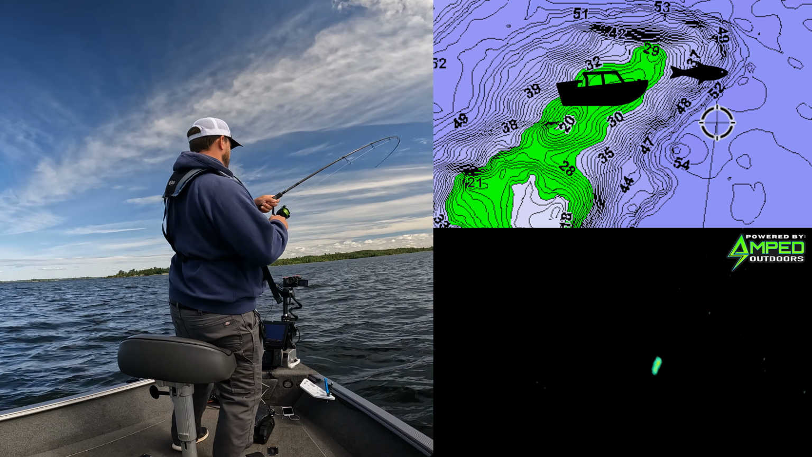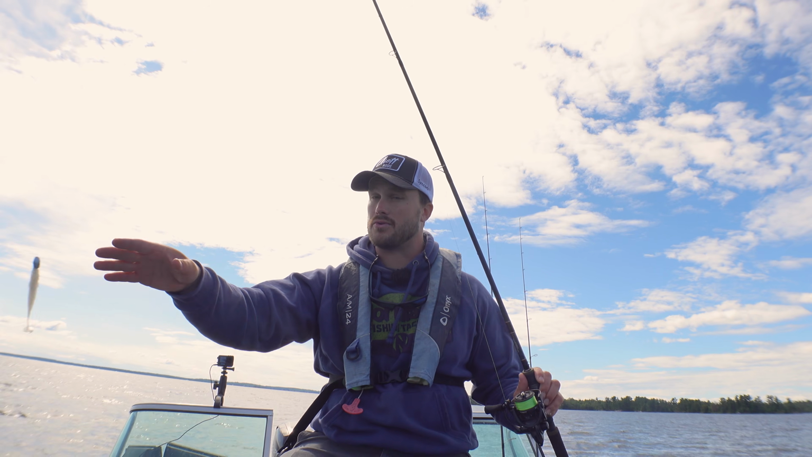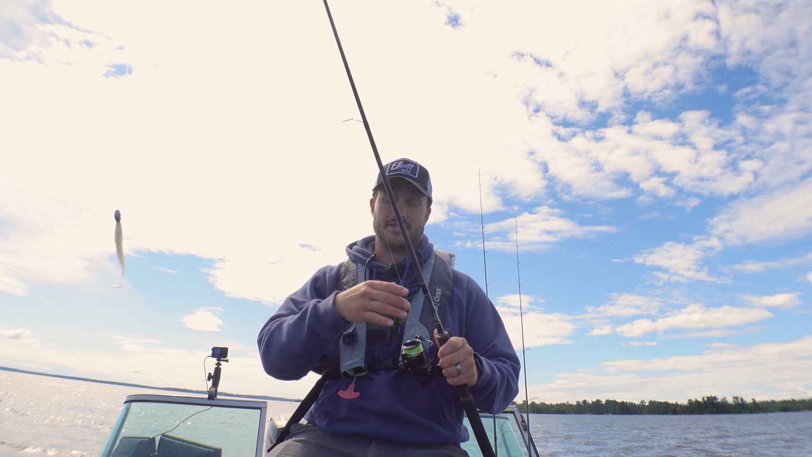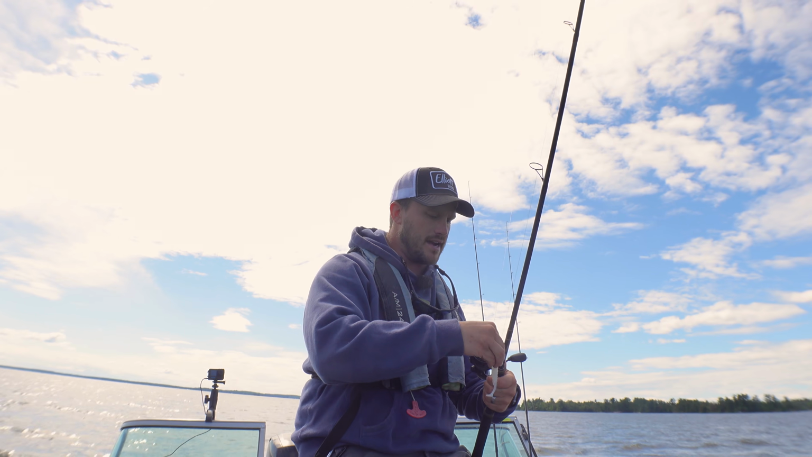However, yesterday I was out, I didn't film because it was so rainy. One thing I was doing is letting this thing just slow roll over top of these rocks, and you would see fish come up off bottom and just smoke this thing. So you can slow roll this over bottom, or even drift over bottom with something like this or a jig and minnow, and that can be very effective.